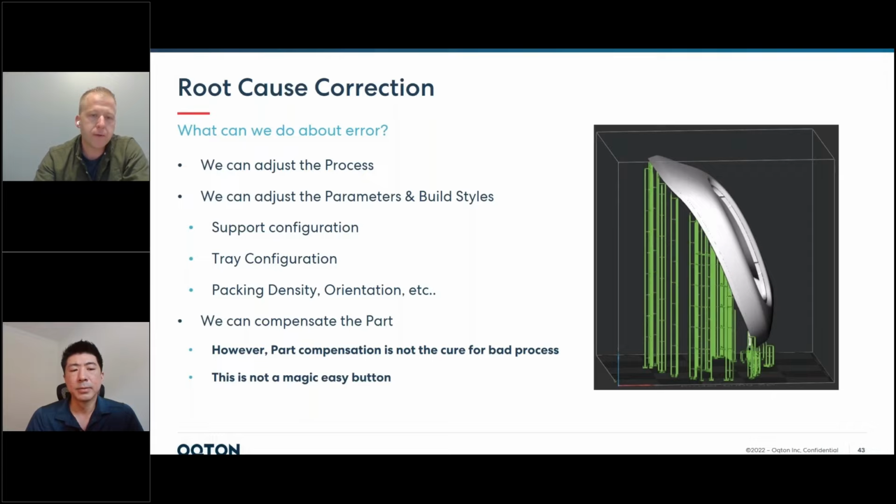So the suggestion from an additive process and inspection perspective is to try to solve as much as you can with parameters and process. And then if you've just got to get that last little bit of error out, you go to counter compensation or stock adding and machining, and then you're doing remediation, not root cause remediation.